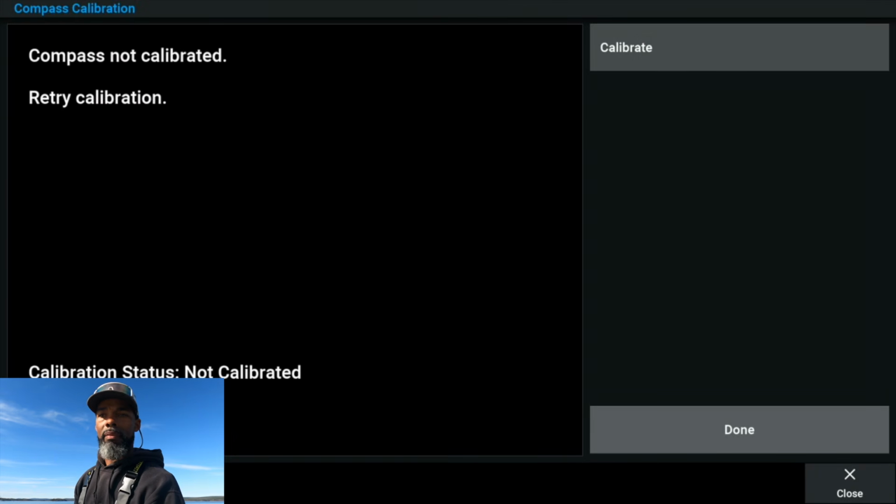You know, as you can see, my compass is not calibrated. I don't have the compass on the screen. I don't use it. I don't need it. So I don't really worry about it. My transducer is looking wherever my trolling motor head is pointed.